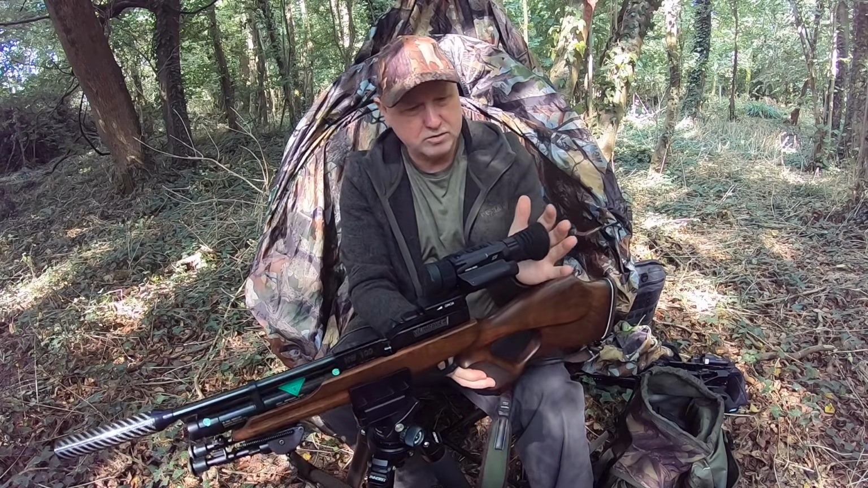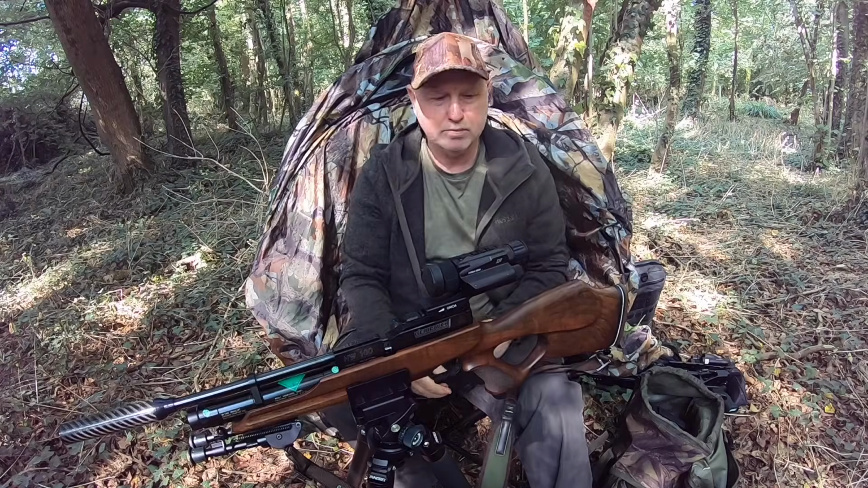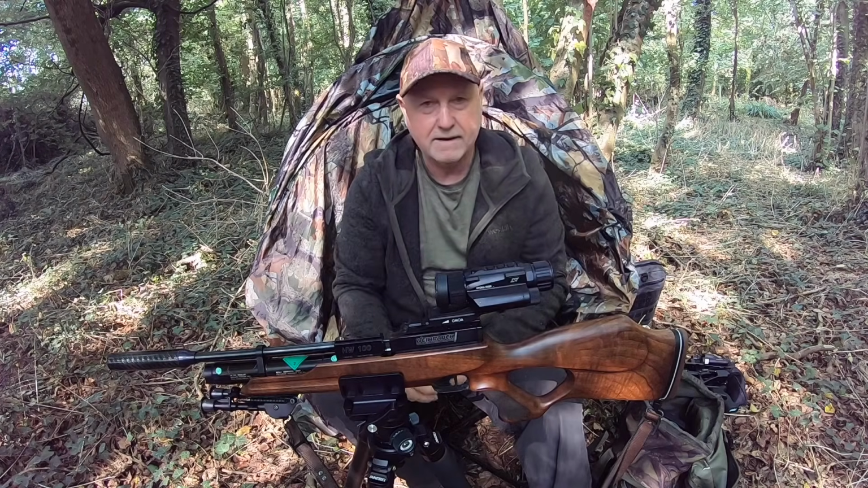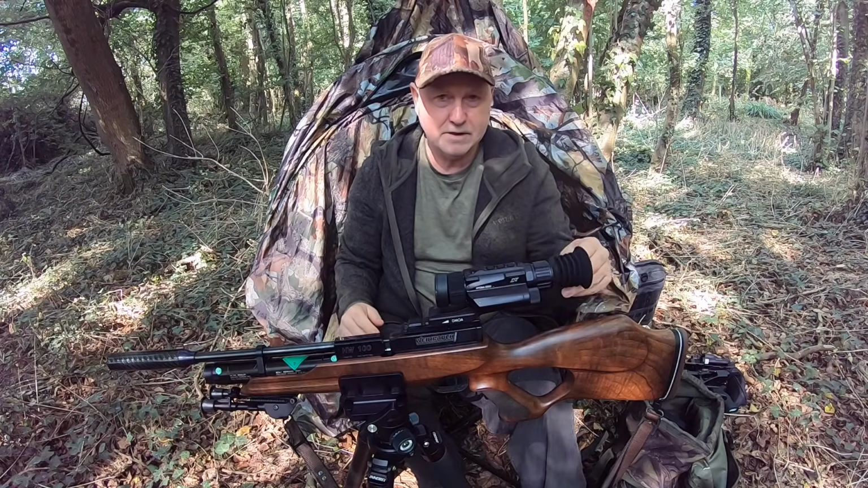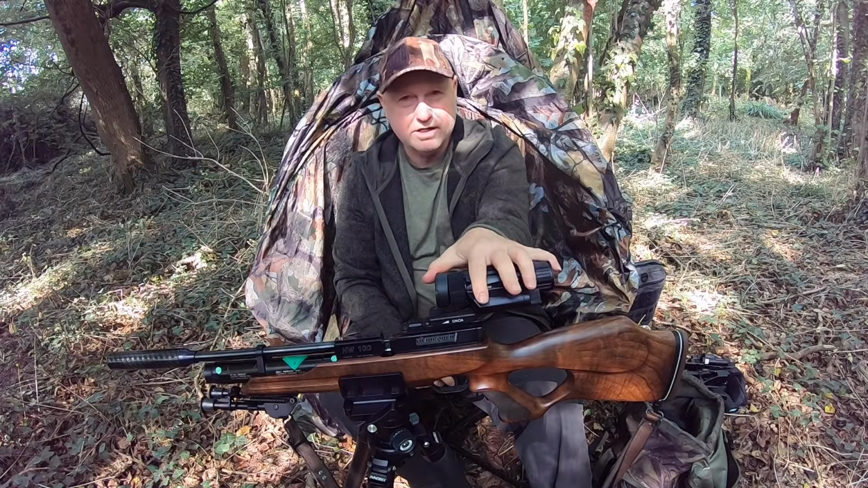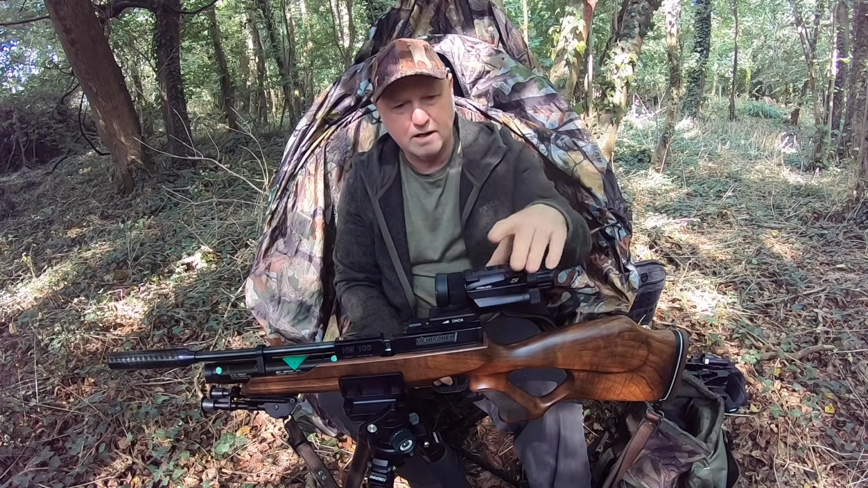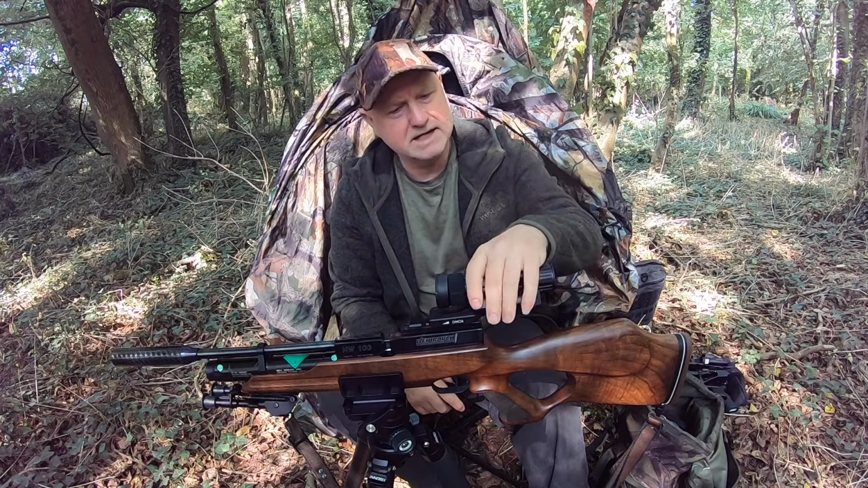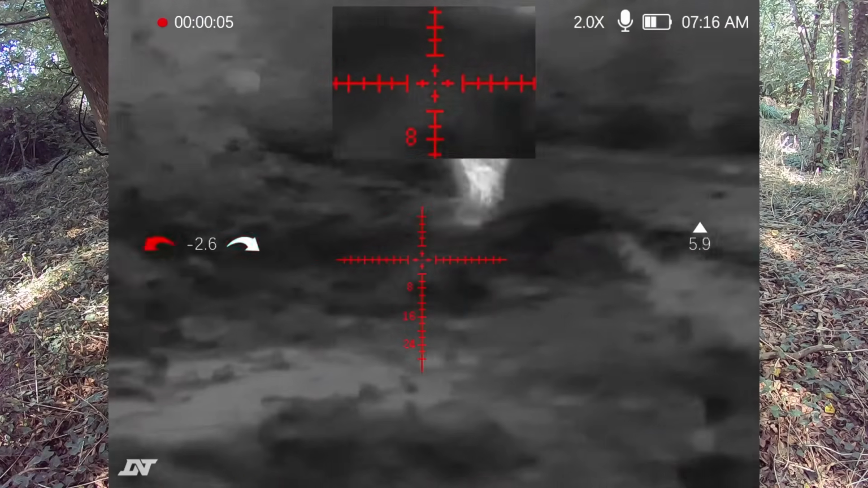Same with the back. It's got a really nice rubber eyepiece. Of course it pulls off. That's how I've been using it mostly, without that. Very good to use at night to keep the glare down. But look at the size of it now. With my tiny hands, I can span it. Of course, the build quality of it is exceptionally good, as always.